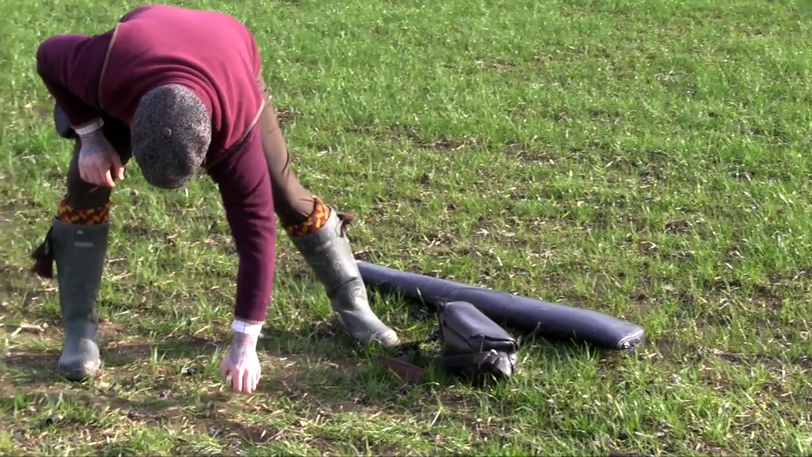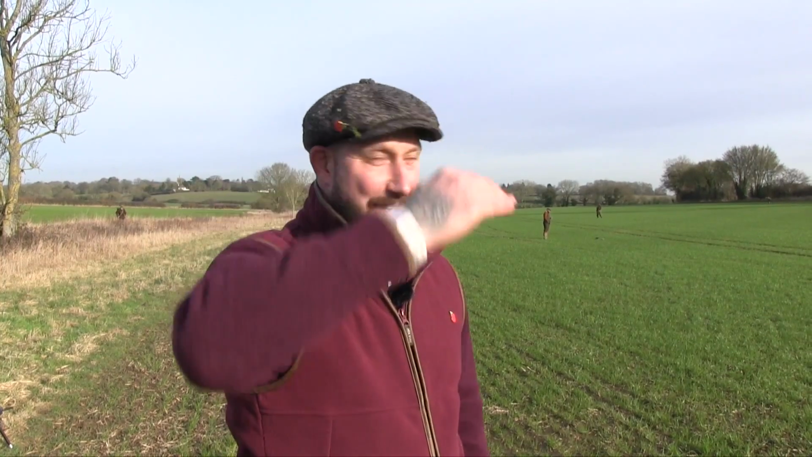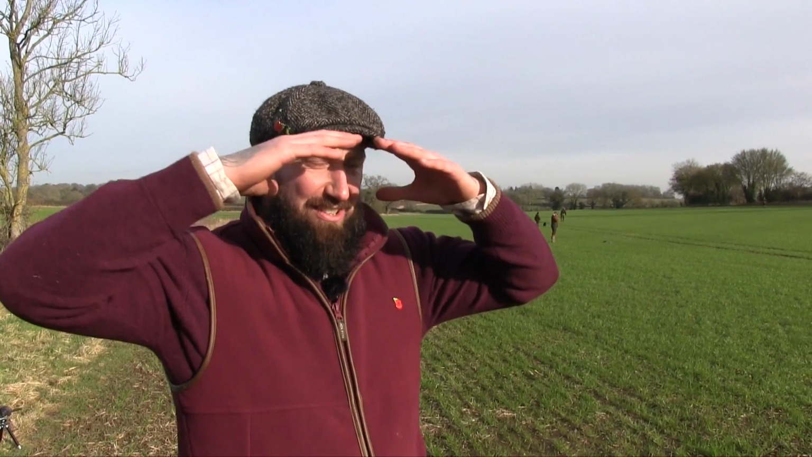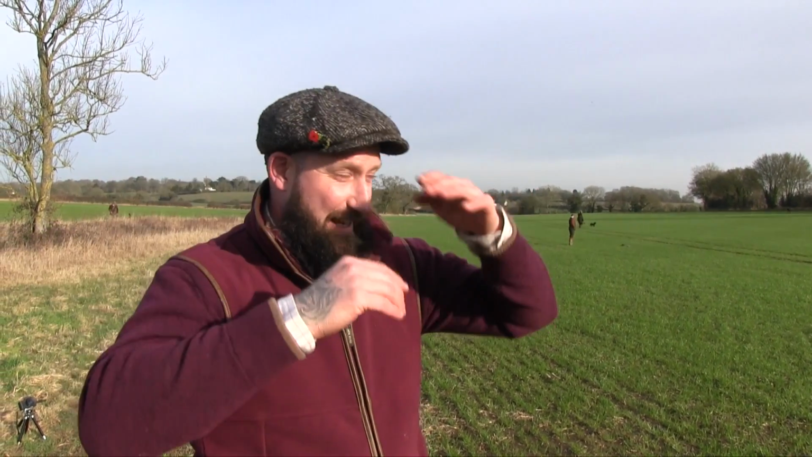I think everyone had a good shot there, didn't they? Everyone shot a bird, I think. All the way through the line, it was lovely, except we've got the sun in our face as normal, mate. You probably wear glasses. I'm not too fond of wearing glasses. I feel like visually I can't see as well as I can with the naked eye, but the best thing to do is stand there like that as I stood all drive.